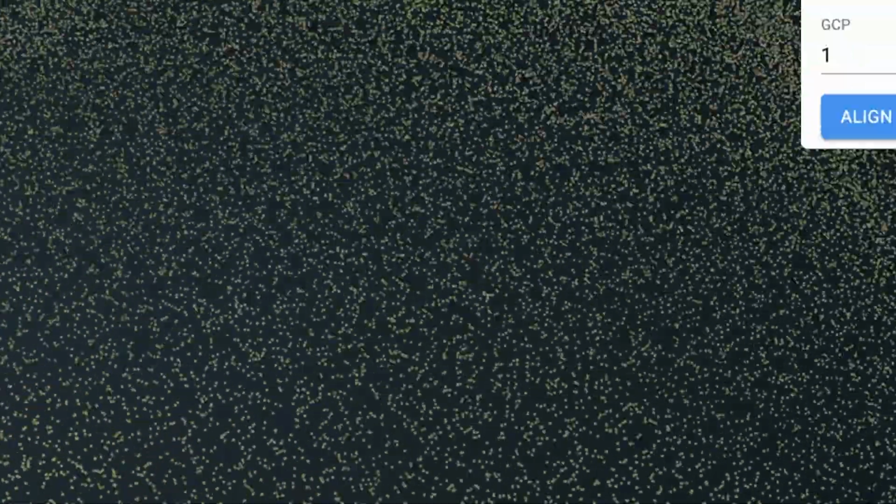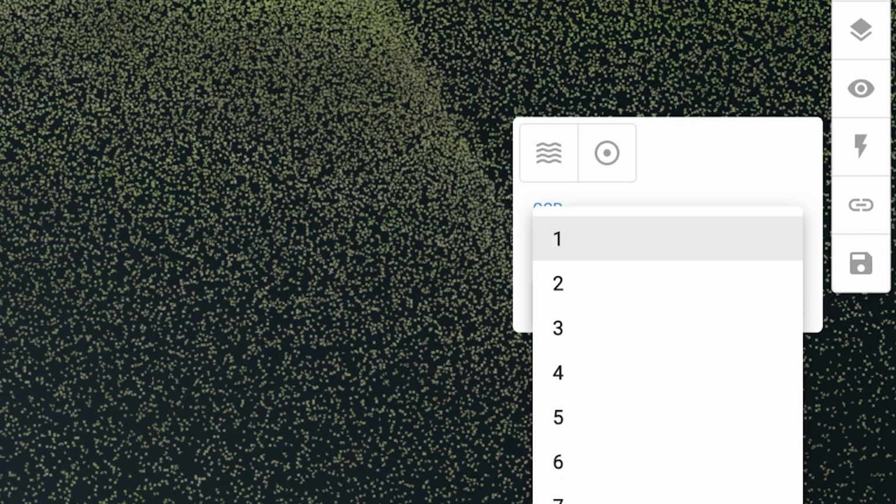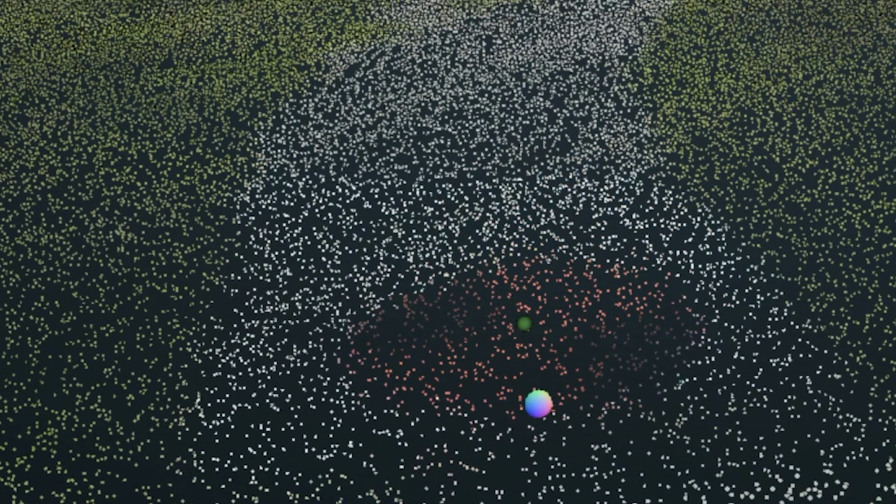Boom. And we can go ahead and auto-align the GCP to 1. We can also select any one of your other GCPs, but I believe this one was 1. That is number 1, so we're going to click Align. Boom. Now it actually just moved the whole data set to the GCP. One click.